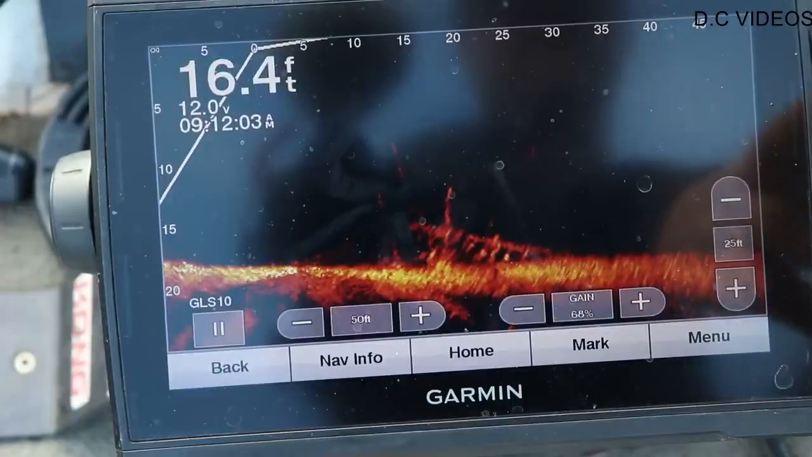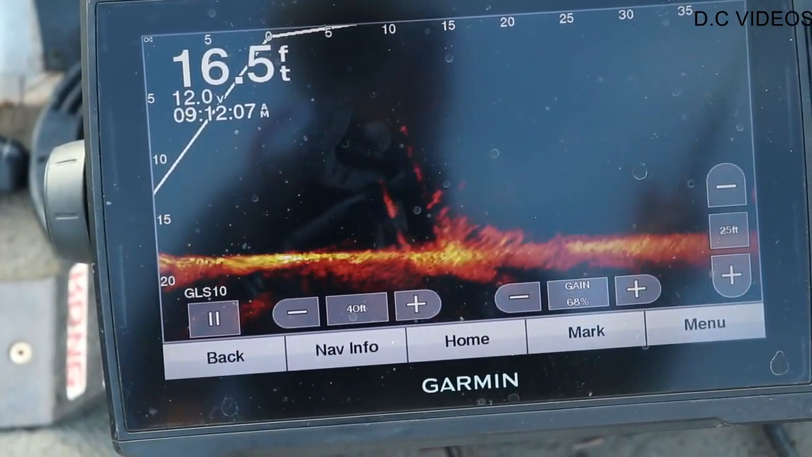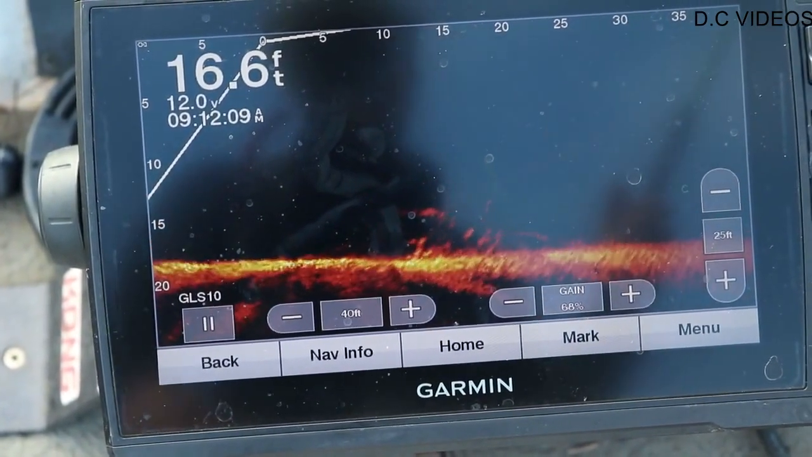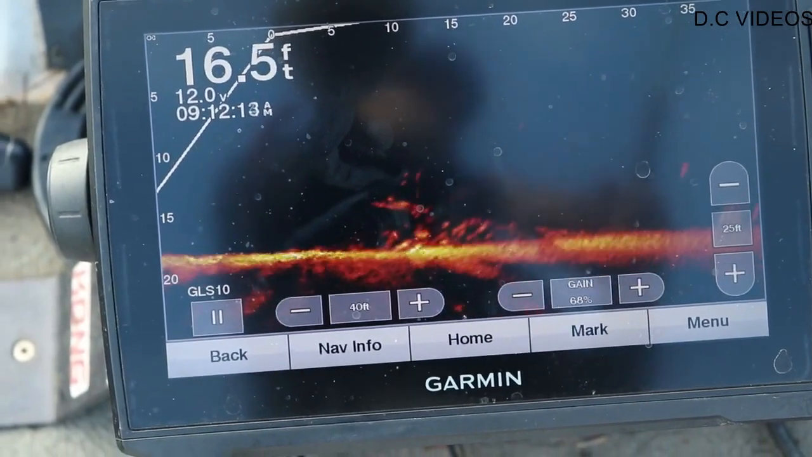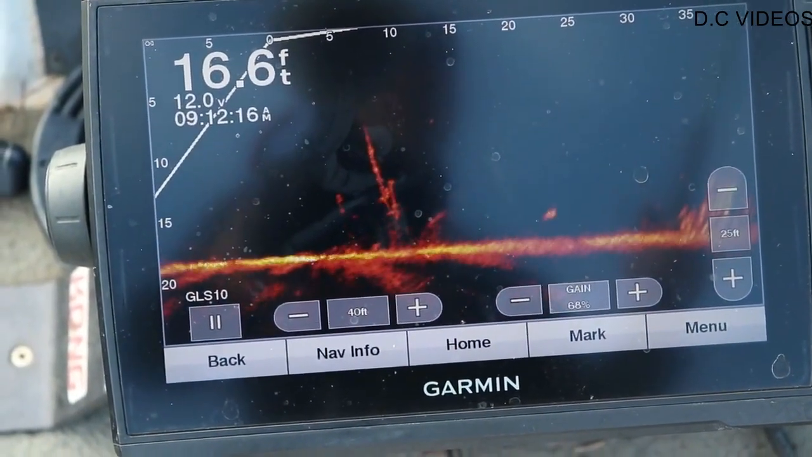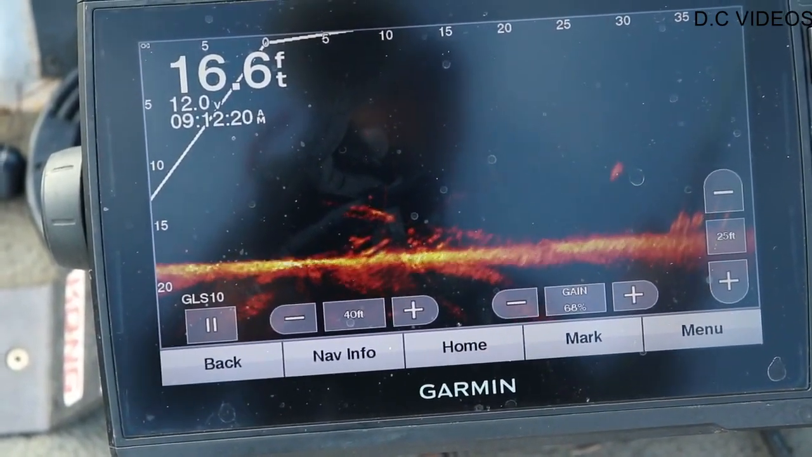Let's go find them on the live scope and I'll show you what we're doing. It's not very many. Yesterday there was a bunch more, so they could have moved off. But there's definitely some on the bottom there. Let's see if we can get them to bite today. It's a little bit windier today than yesterday. There's some more too, further out.